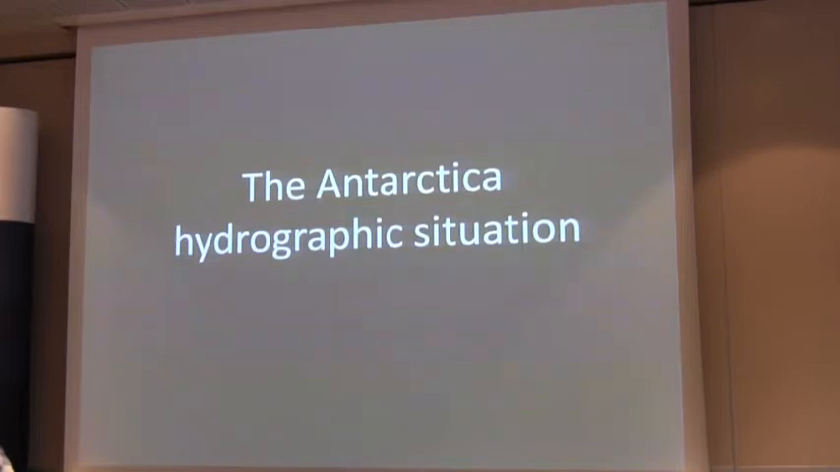So the Antarctic hydrographic situation. Antarctica, because of its location, is quite a unique location in that it doesn't actually have anybody who owns the continent itself. There are a lot of people who have an interest in Antarctica, but Antarctica as a continent is the only place in the world which is not owned by anybody. And that creates quite some interesting aspects. But let's have a first look.